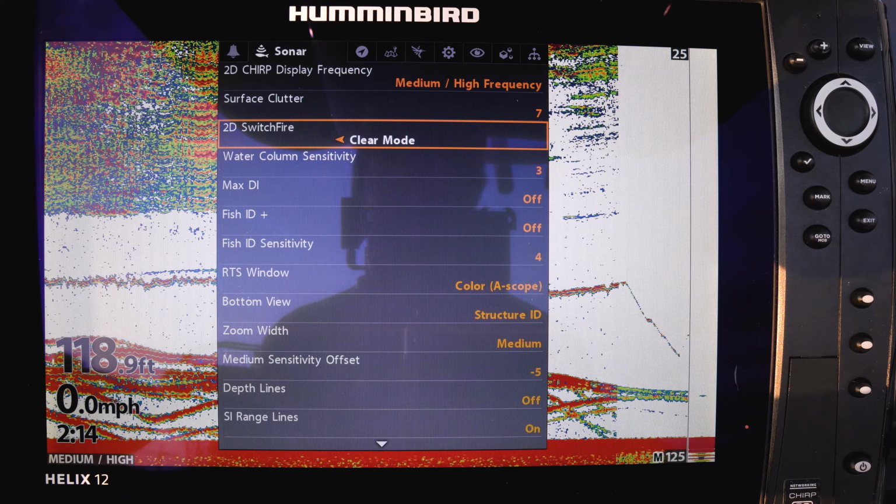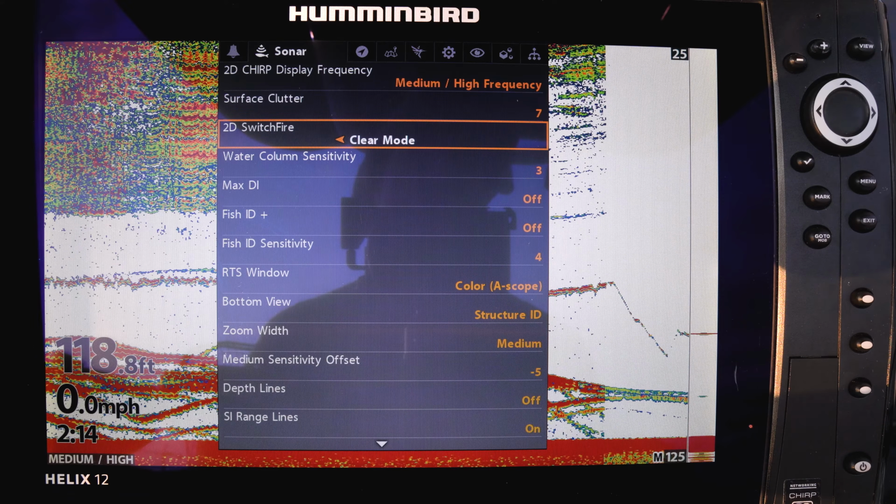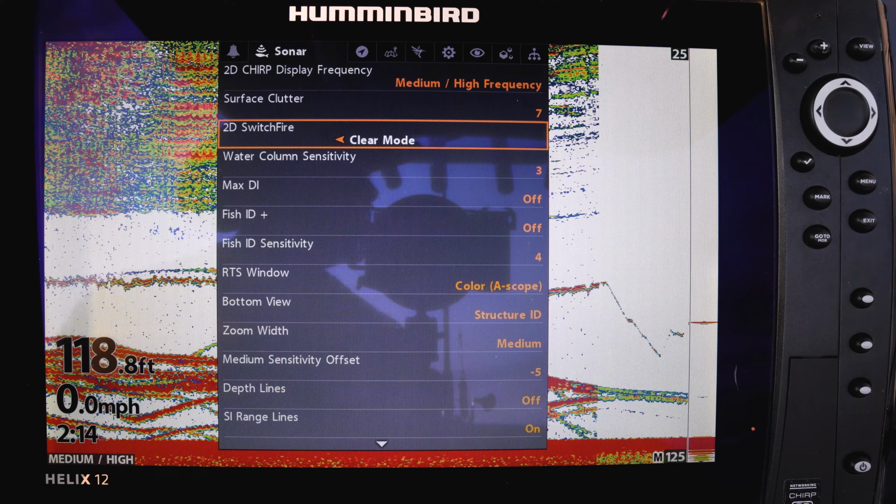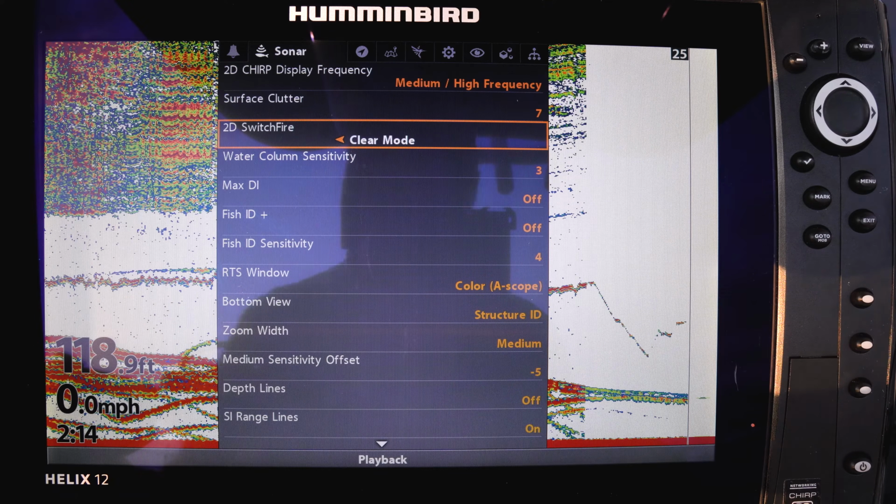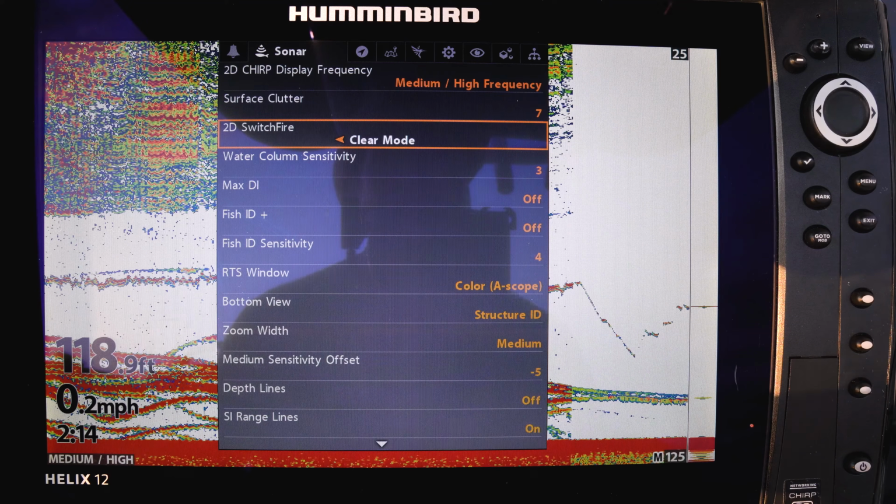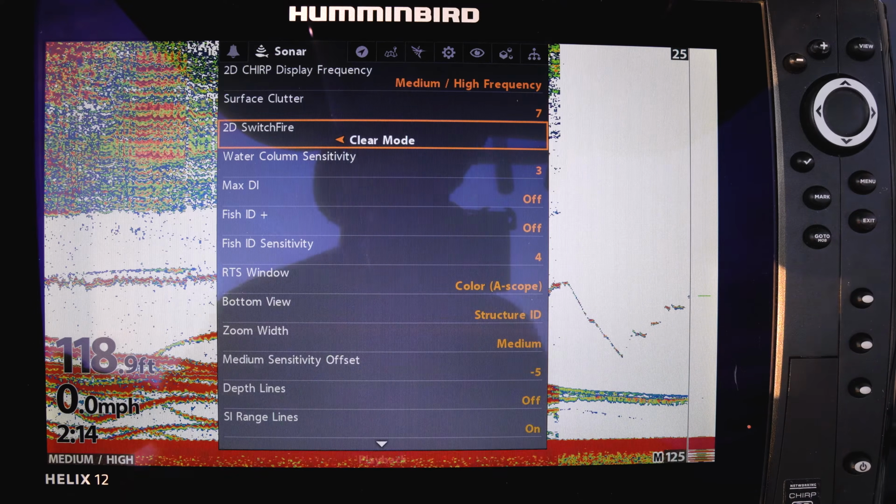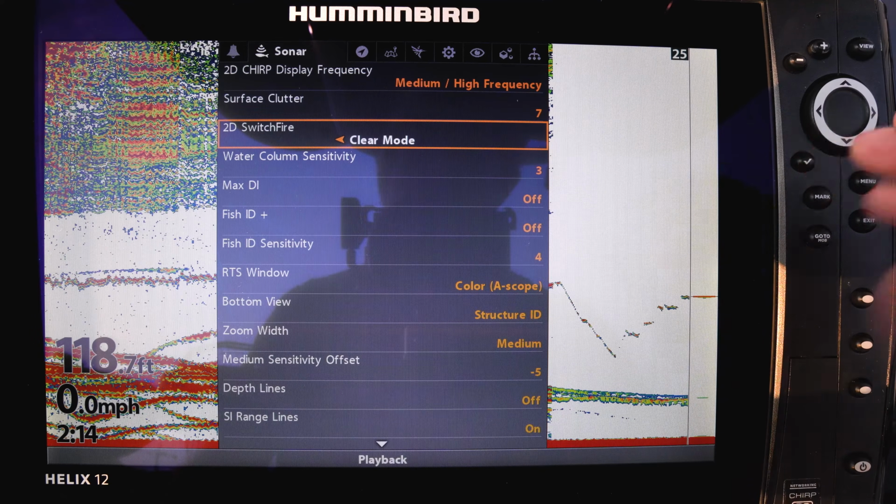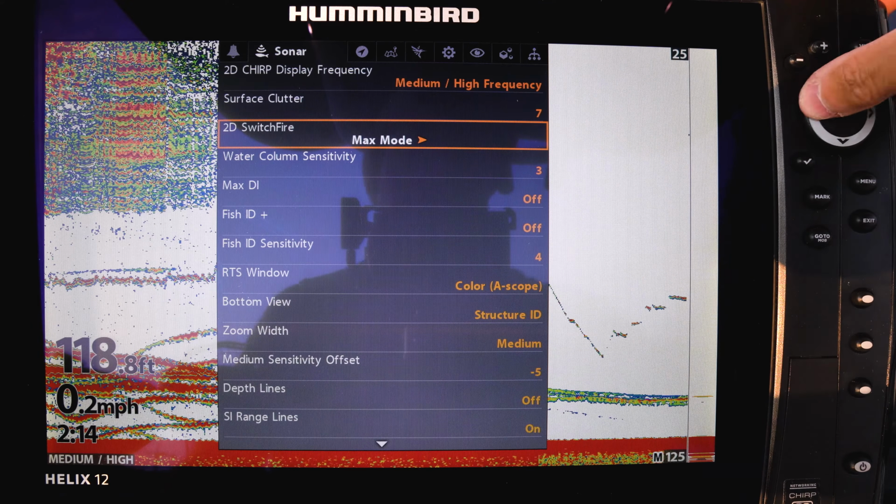As you can see on the screen now, we are not seeing very much stuff. When we had max mode on, we saw a lot of stuff. Yes, it cleared the interference at the top, but that interference would have cleared up given another 5 or 10 minutes anyways. The problem is with clear mode, as you can see, we can't really see anything here. So let's go and set it back to max mode to see what that looks like and compare it.